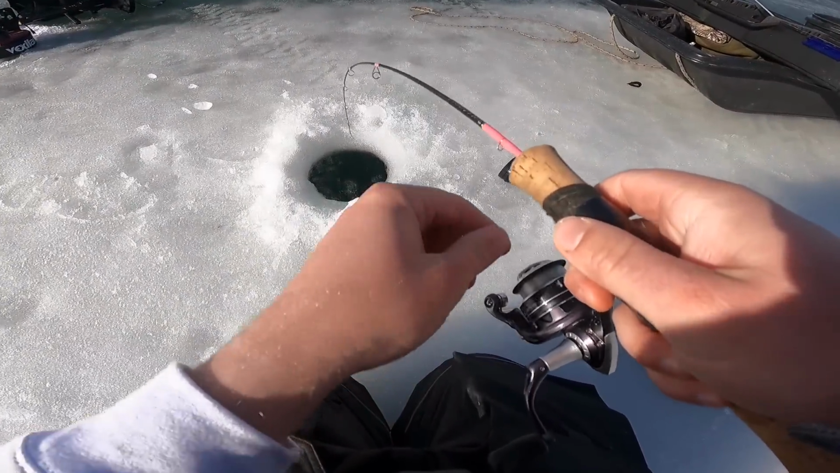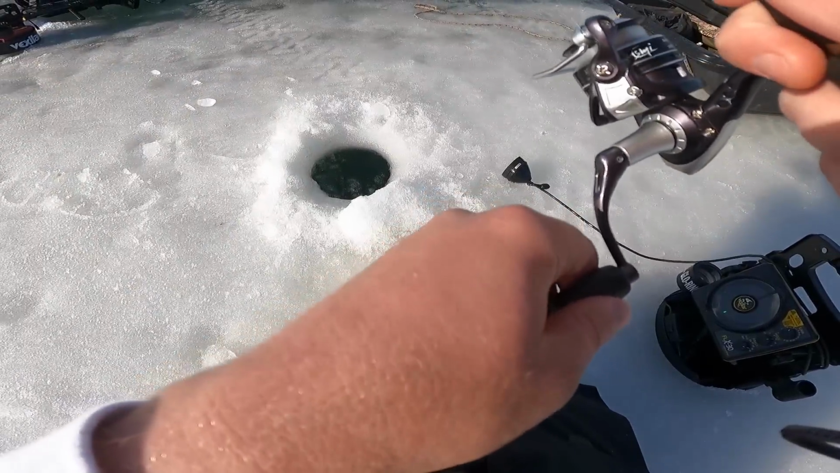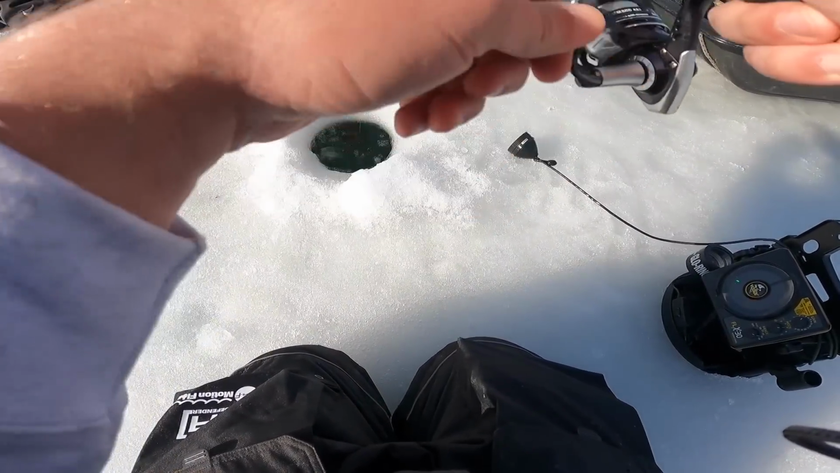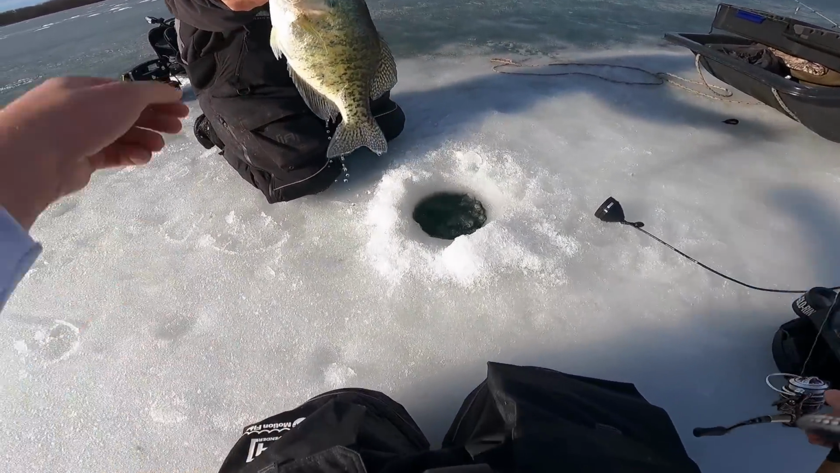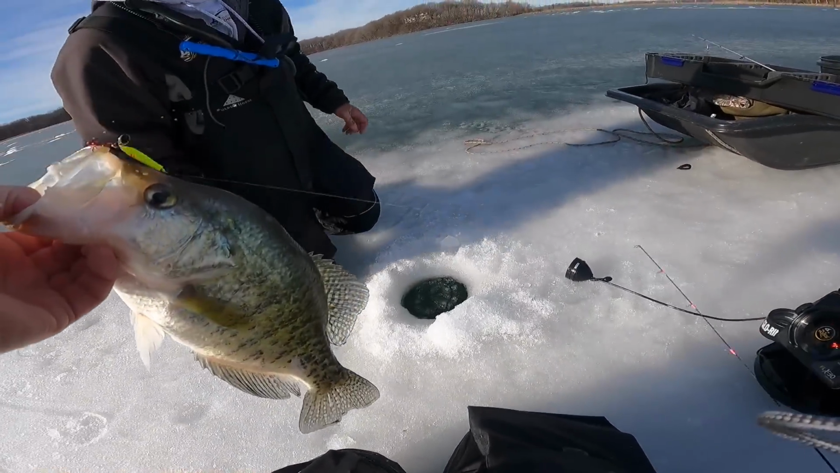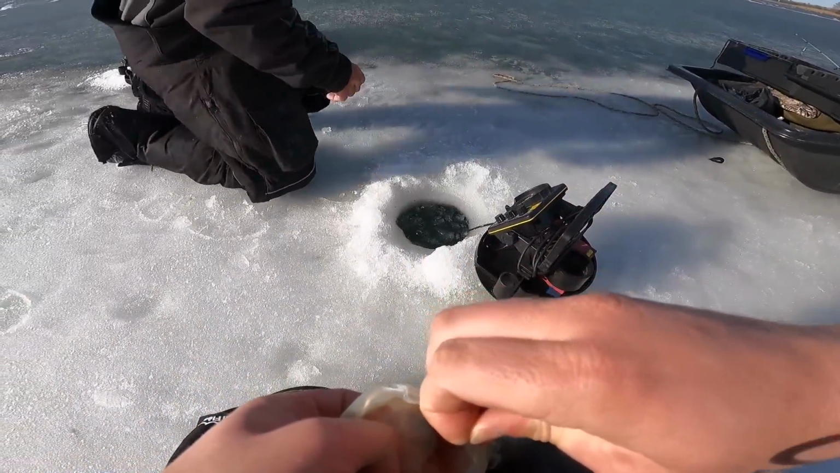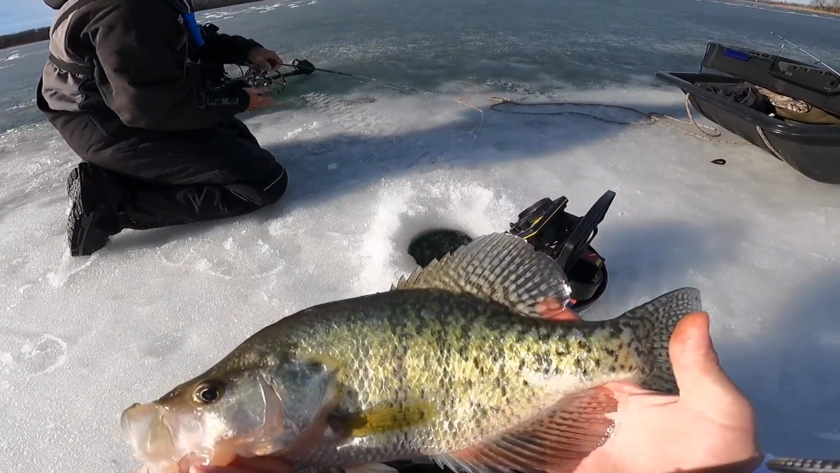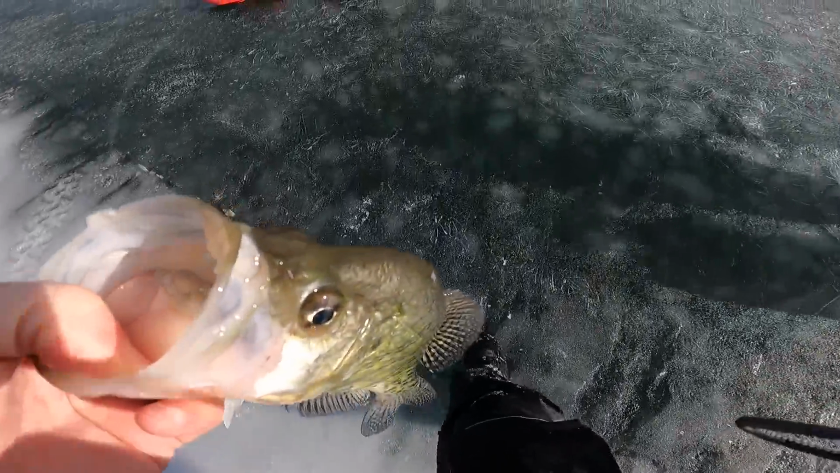That works better. Yeah, this is a real big one. Slow down, slow down, slow down. Yep. Boom! There was more down there. He actually wasn't the biggest one I was marking. Oh, look at that horse. Jesus. Put him in this cooler quick just to chill out.